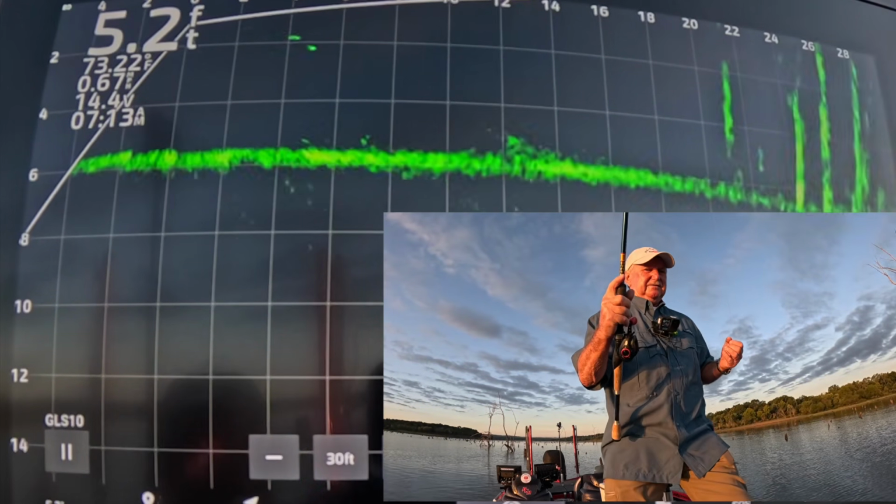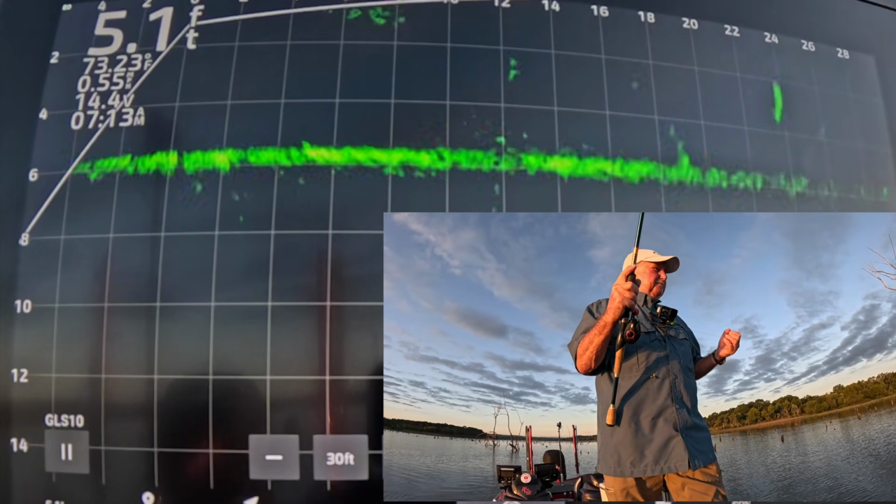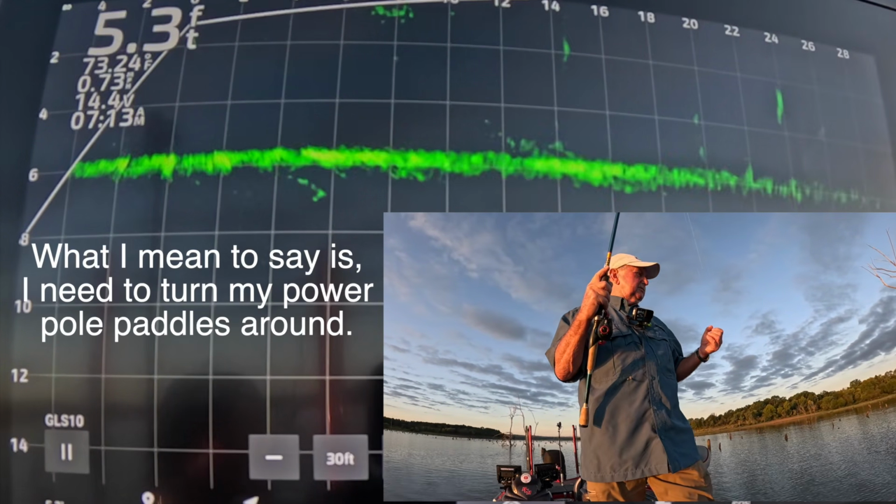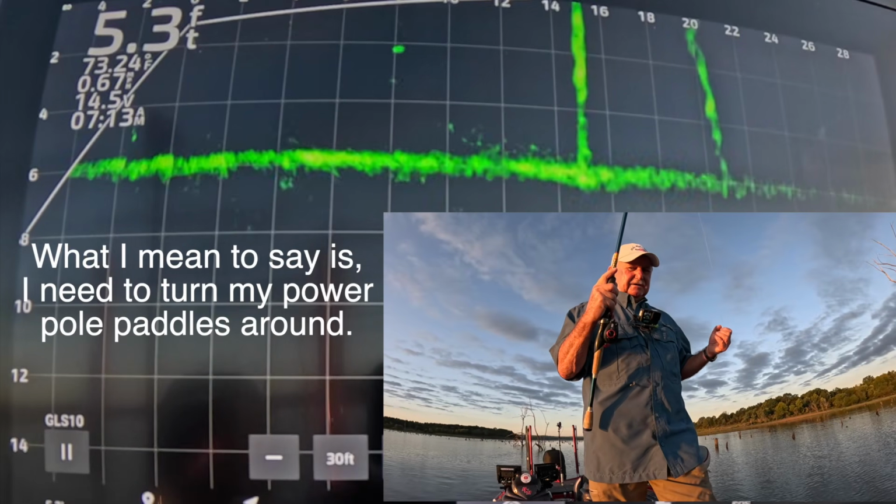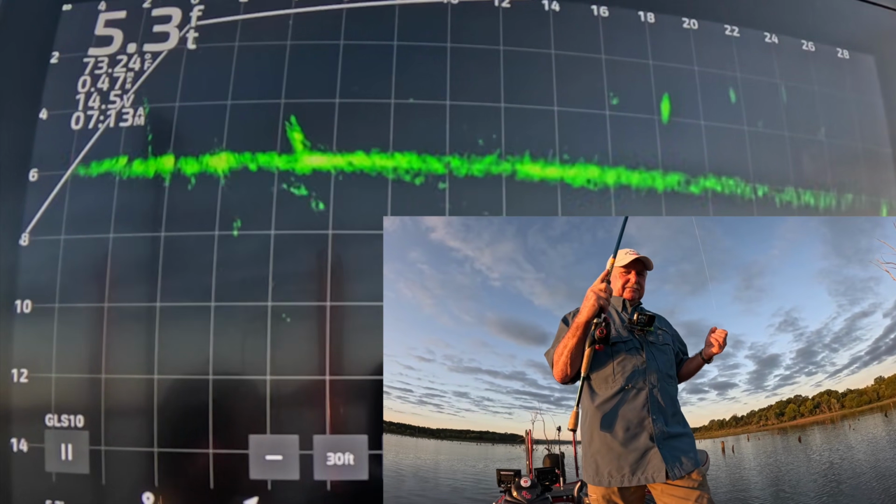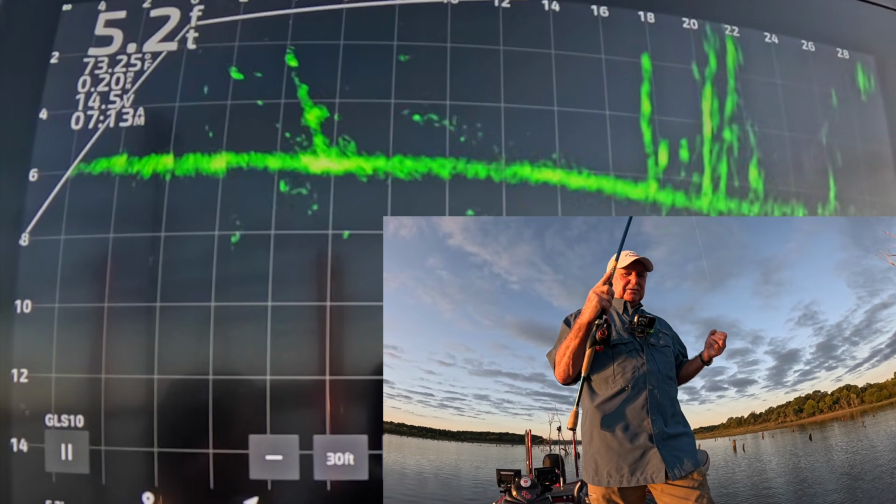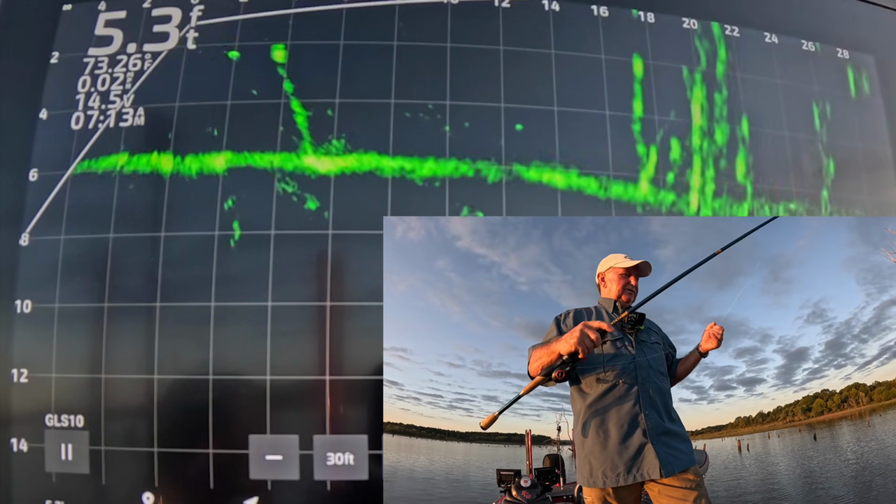There's a fish right there. Back it up. Slow it down. Oh, I forgot to put my power poles down. I gotta go do that. Let's see if we can catch this fish first. That him, boy, I'm getting right on top of him.